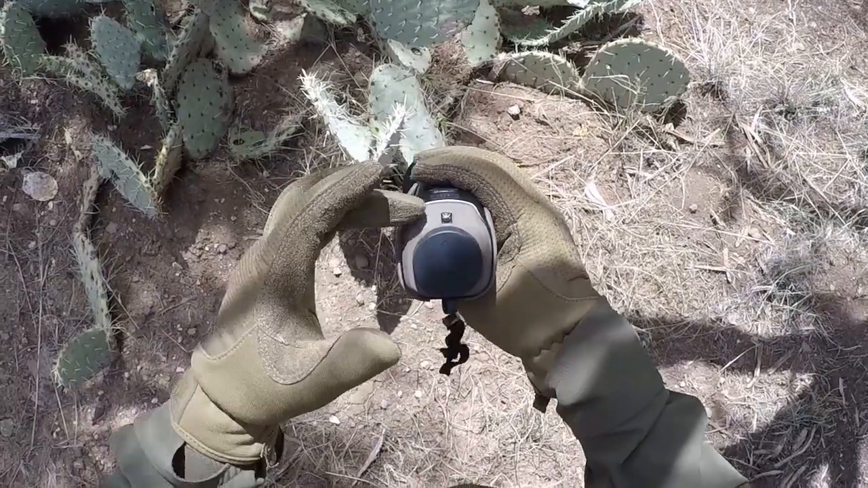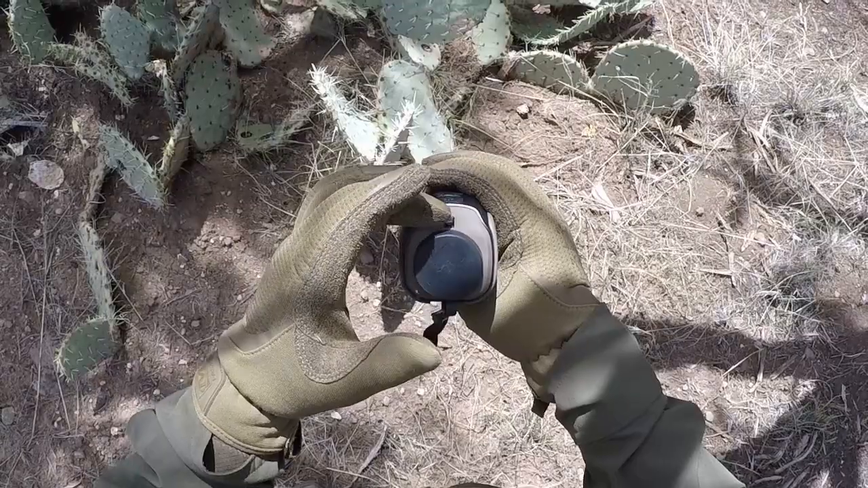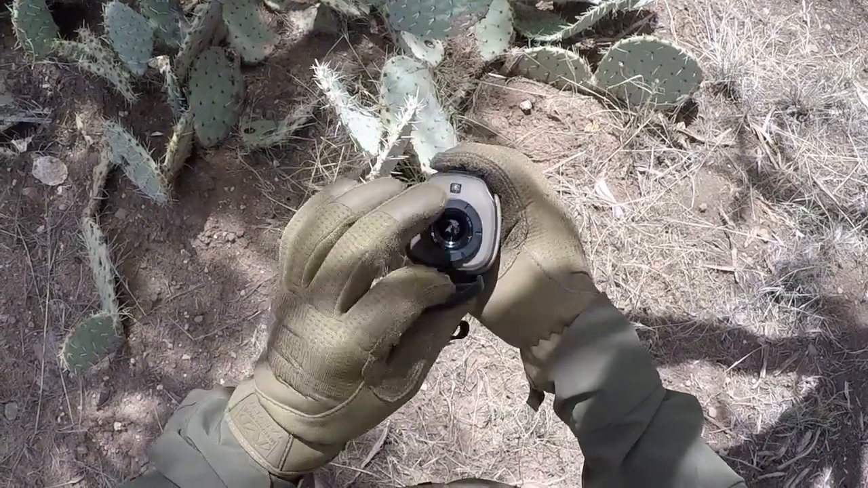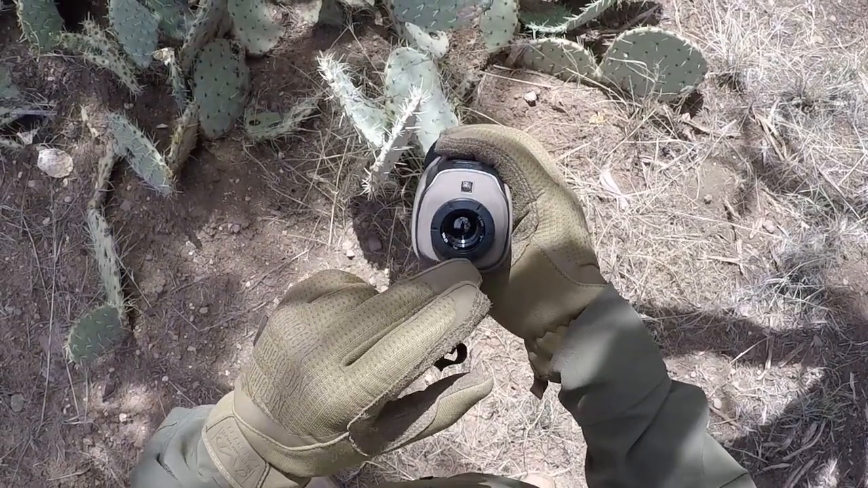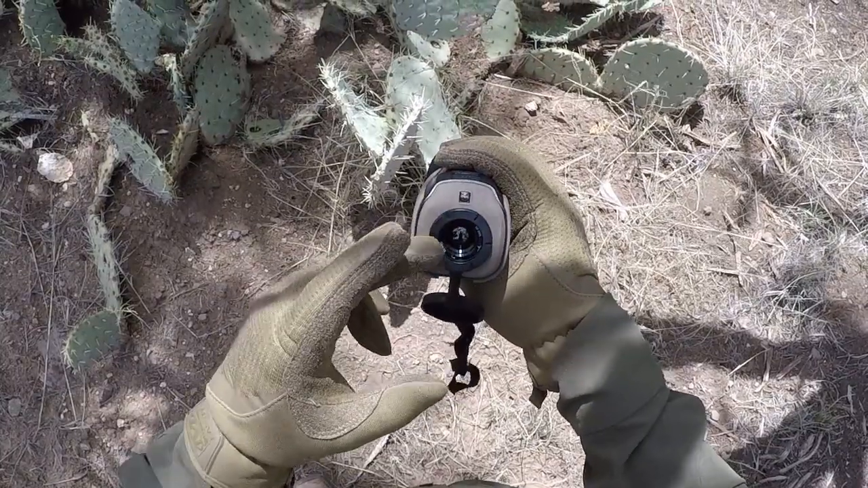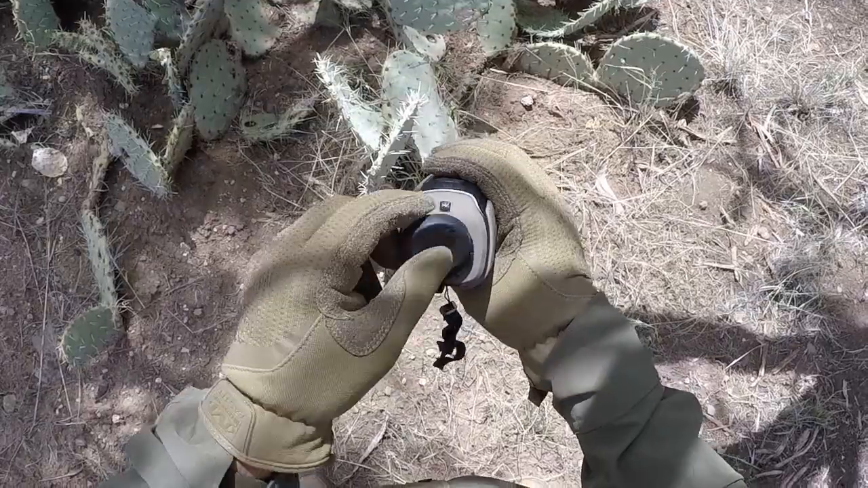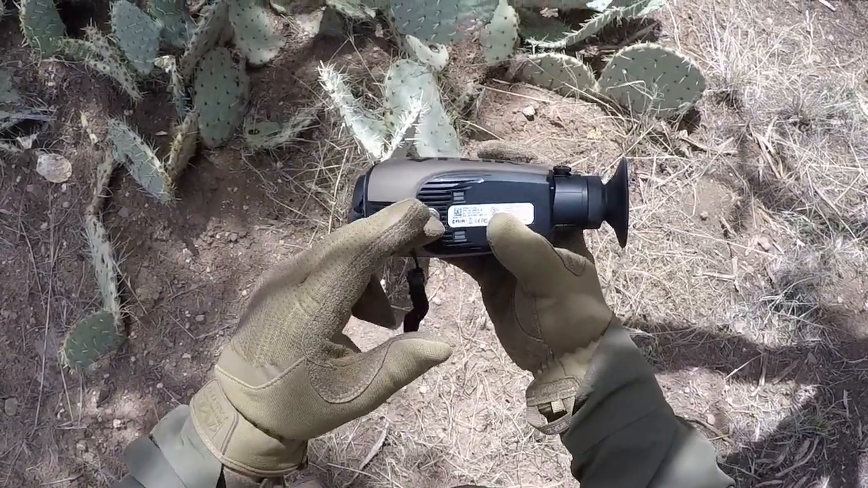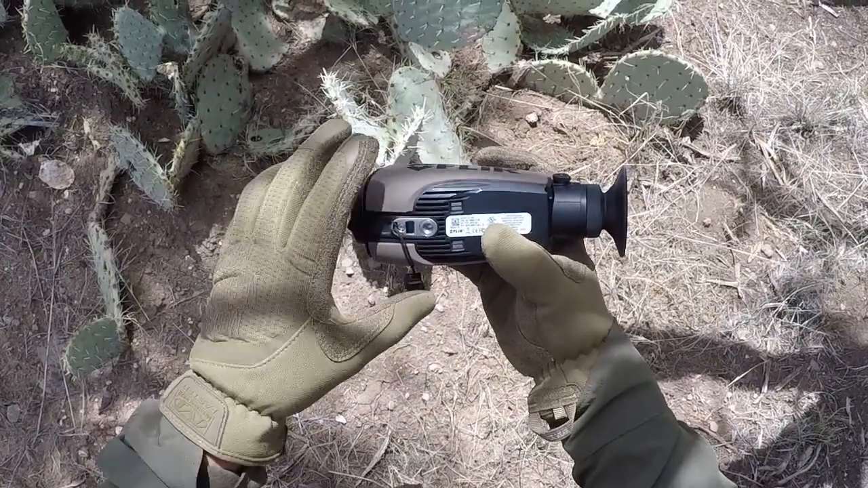And on the front, here's a LED. It's basically a flashlight, so you can turn on some additional white light to help you see stuff. And this lens cap comes off and stays attached to it, so you don't lose it. The actual lens is a 19mm on here, and the magnification is going to be 1x, so everything you're looking at is going to be 1x magnification. And the bottom has this camera thread mount, so you could stick this on a tripod for better shots without having to hold the unit in your hand every time.